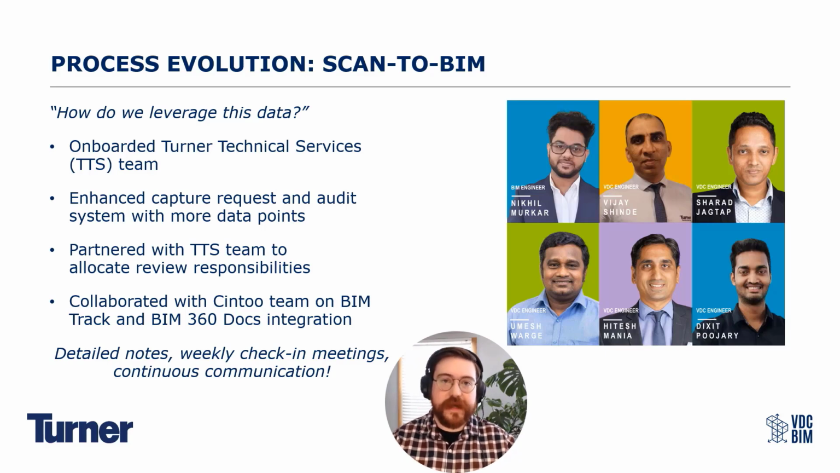Well, enter again the TTS team, the Turner Technical Services team. This is an arm of Turner that was able to provide us much needed assistance to pour through the numerous issues that we were seeing in the scan to BIM process, properly assign those issues to the appropriate trade partners, and track those issues through to resolution. By bringing them into the capture, request, and auditing system, by giving them, call it, their own section in that spreadsheet that we were referencing earlier, we're able to give them more insight into the process.